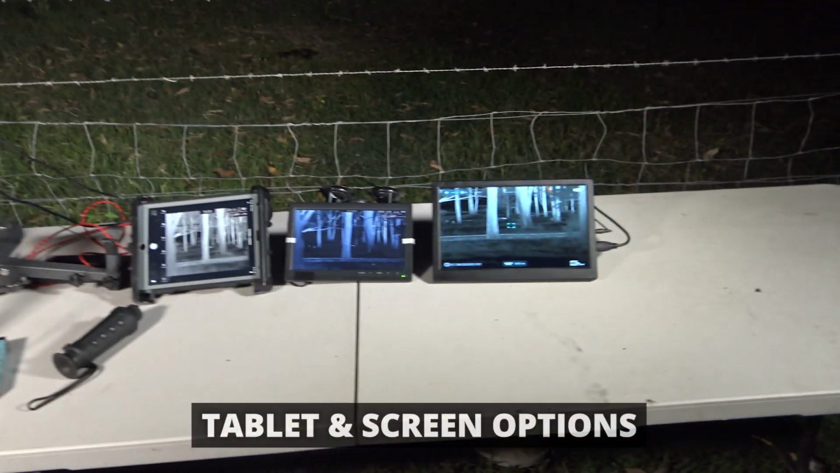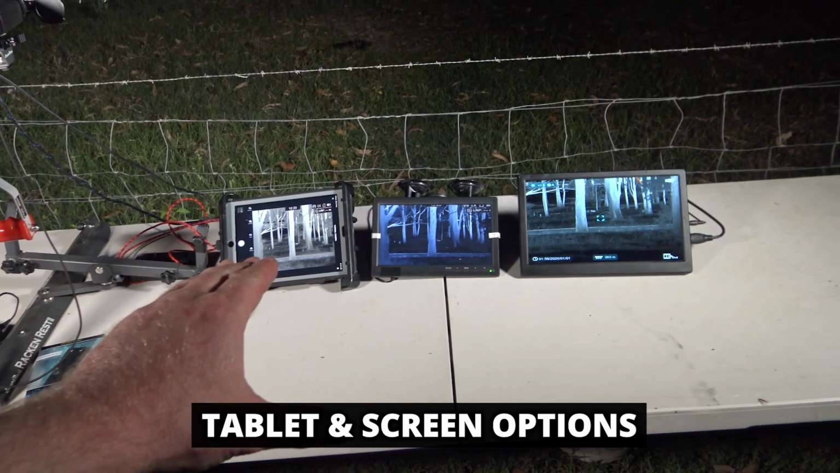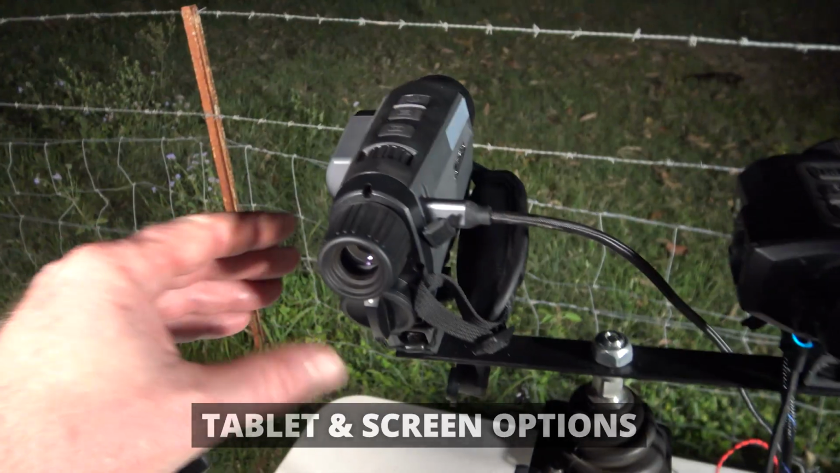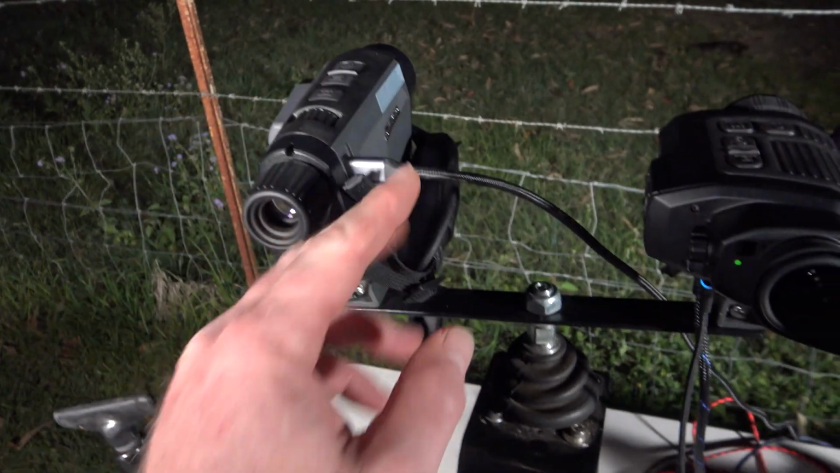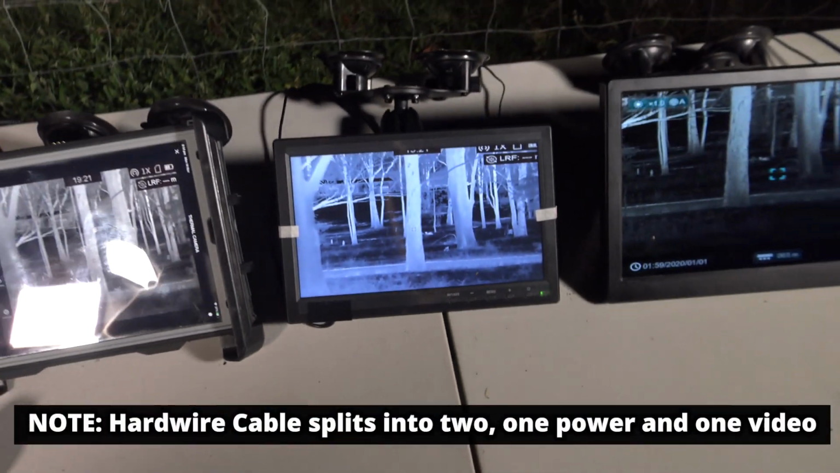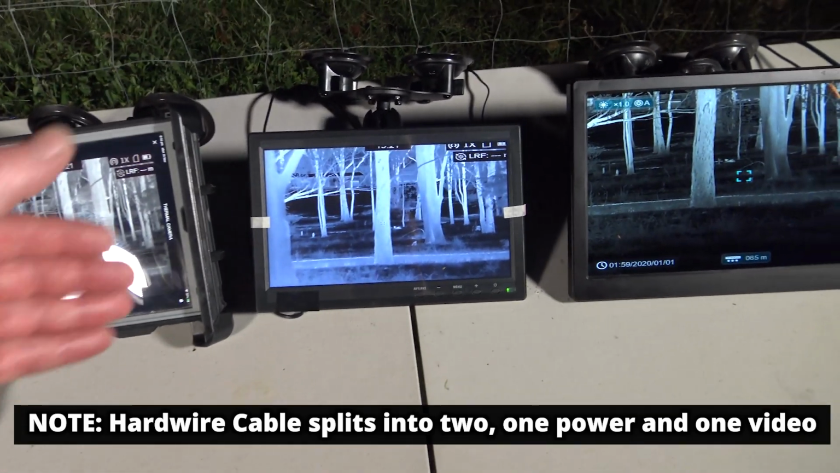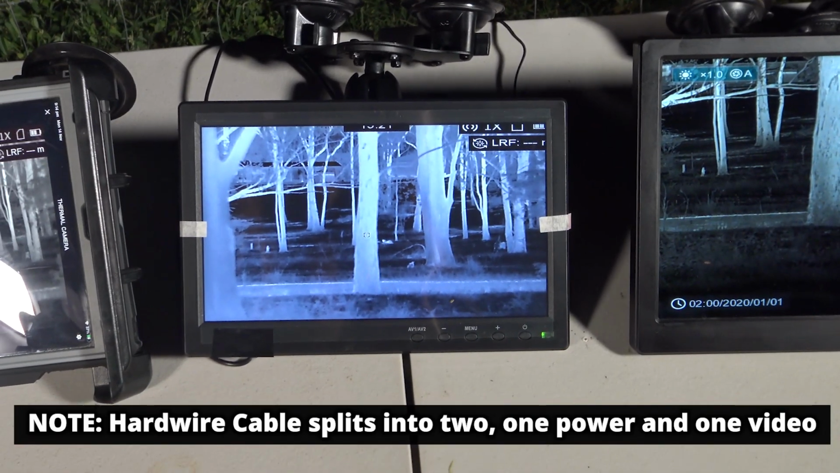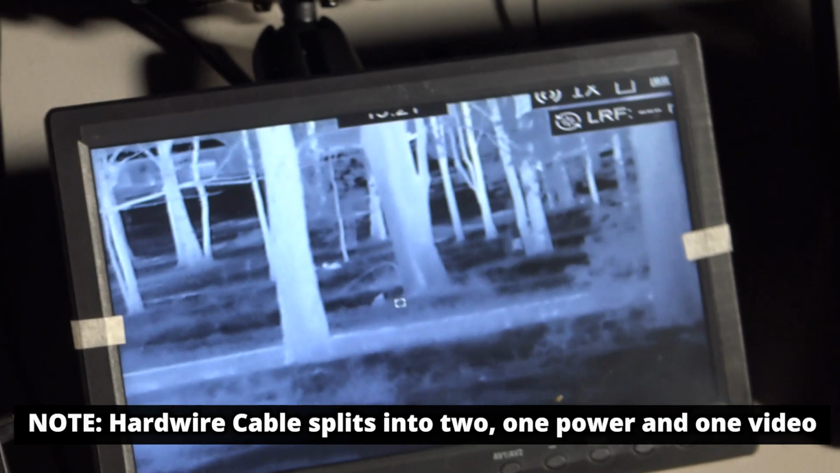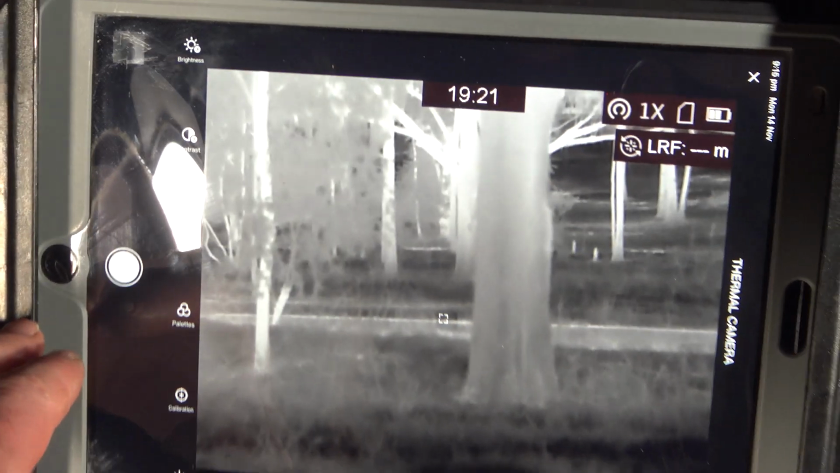All right, so on the table here, we've got a couple of thermals set up, going to monitors and to a tablet. This Hikmicro Griffin has one cable that comes out and goes to this 10-inch monitor, and that supplies power and video signal, so it can be powered on all the time. You don't need to change batteries, and it sends the video signal to the monitor. As you can see, it's connected to the monitor and the tablet at the same time, except the monitor is hardwired and the tablet is Wi-Fi.